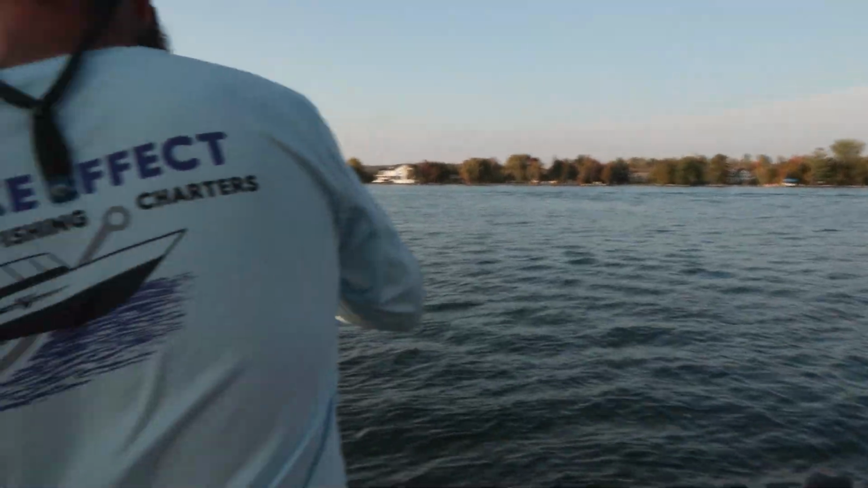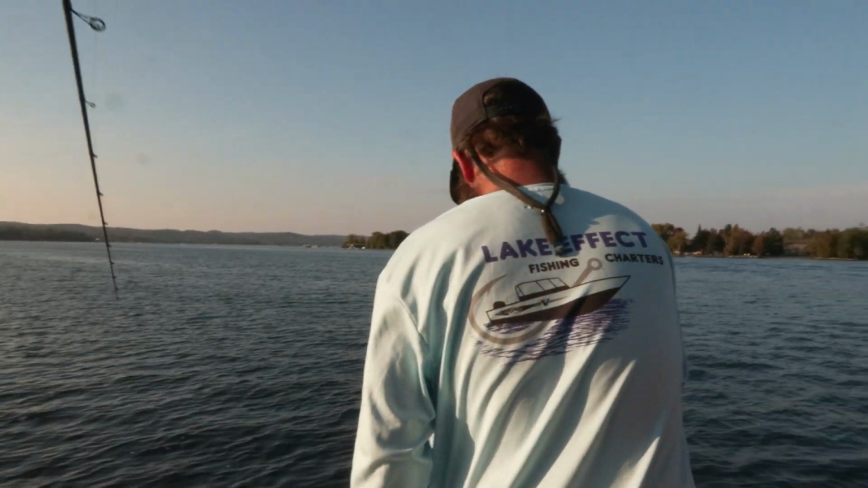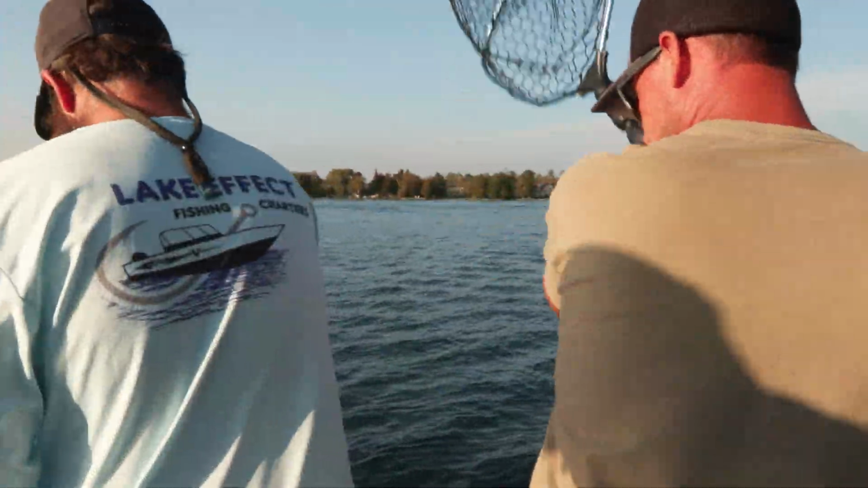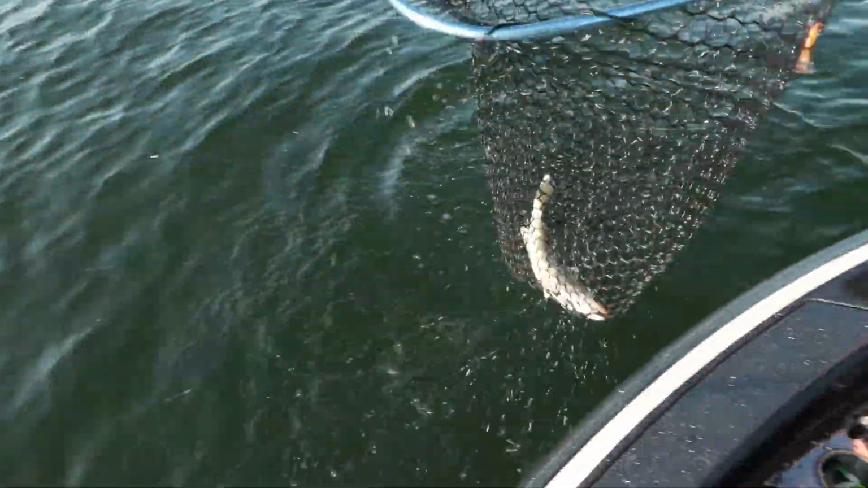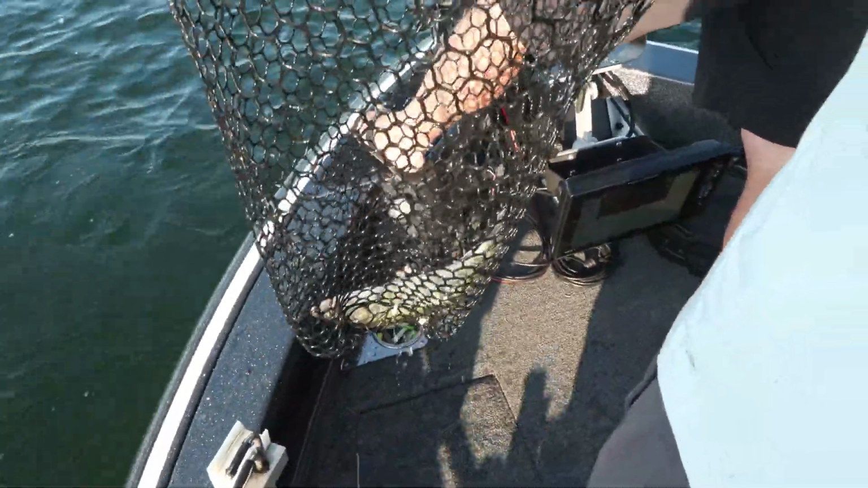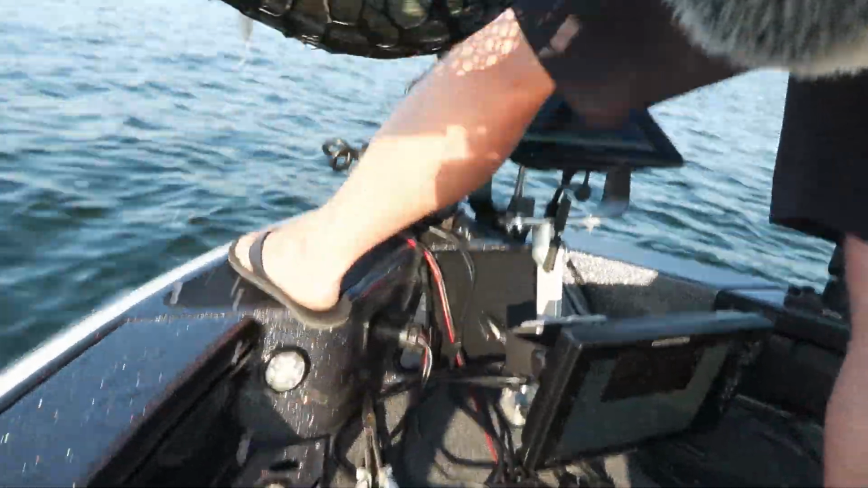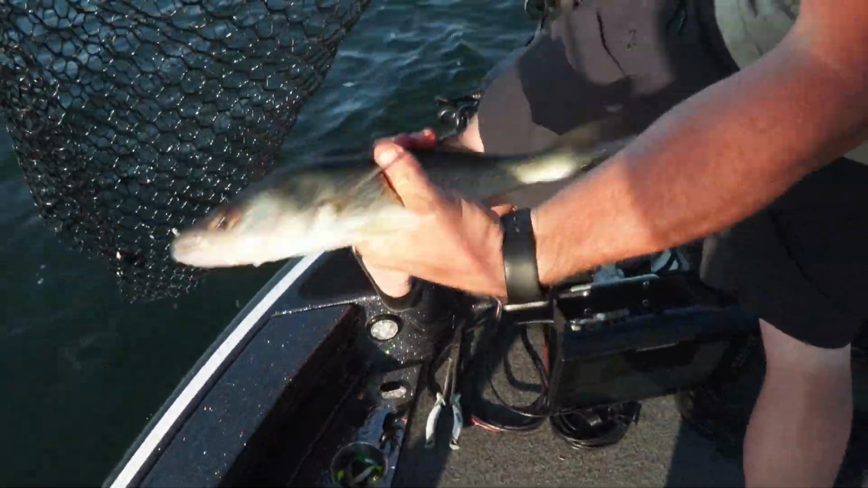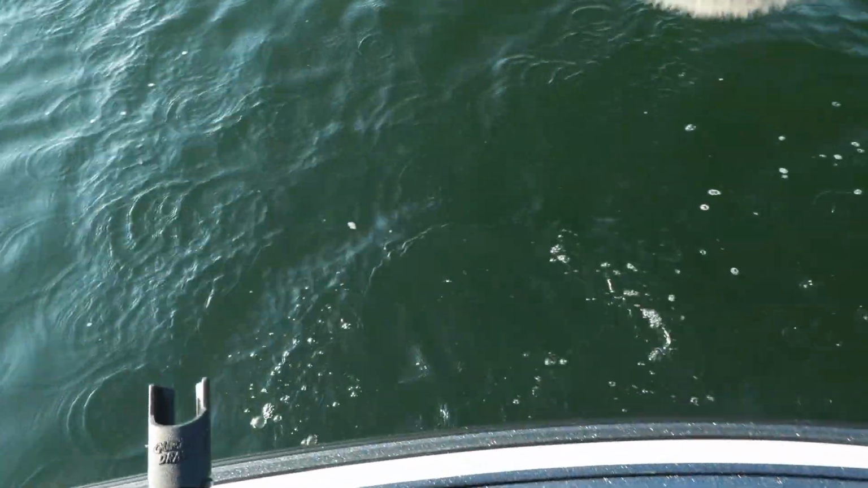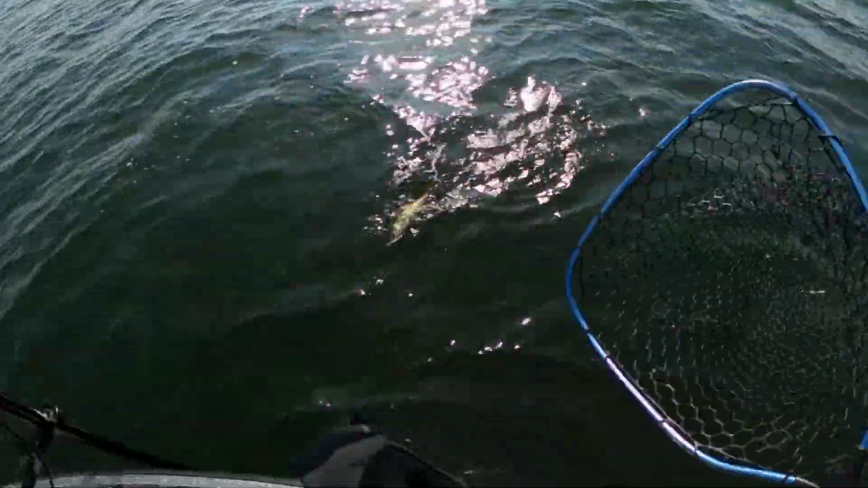Oh, fish. Got him. I got the net, John. Yeah. Oh, you got it? There's another keeper. Nice one, Greg. Fish. They are nice. Another nice Lake Leelanau walleye. There he goes. Catch and release. Catch and release. So what a day it's been with Captains Bryan and Greg, but it's not just about walleye